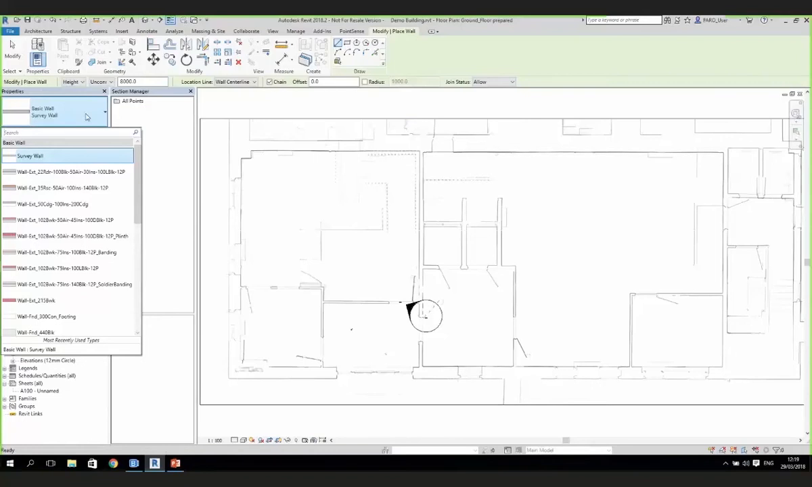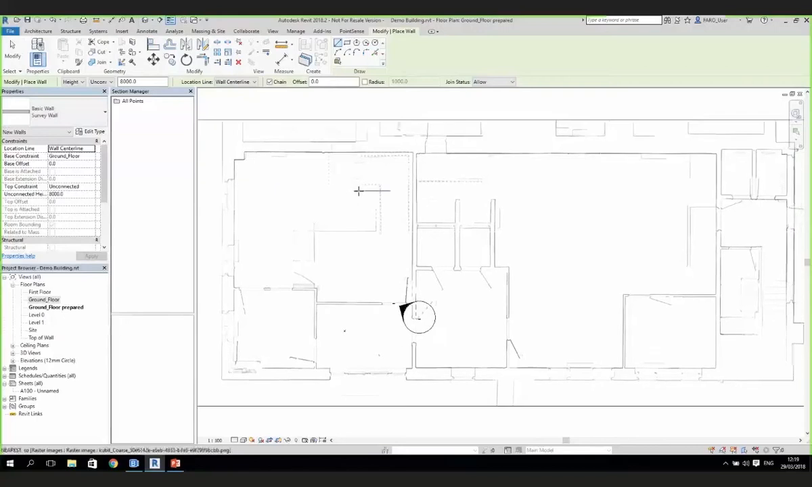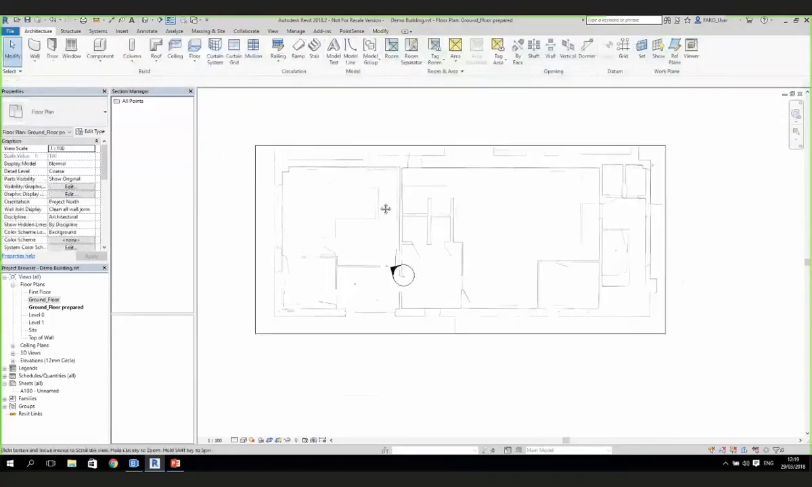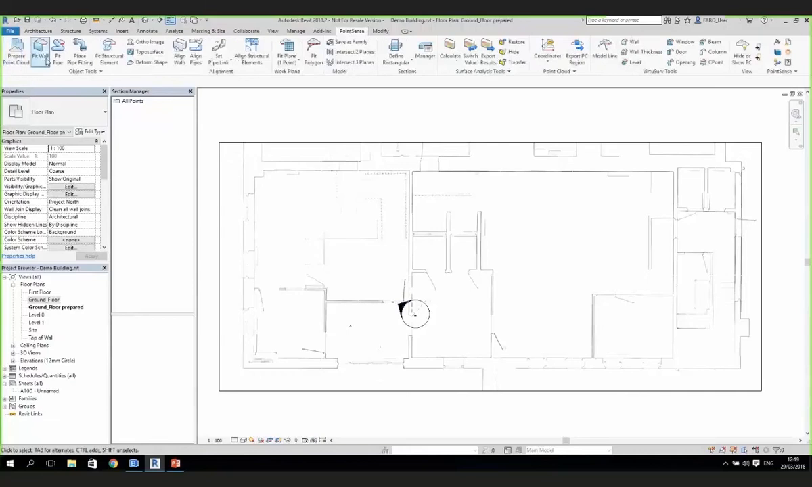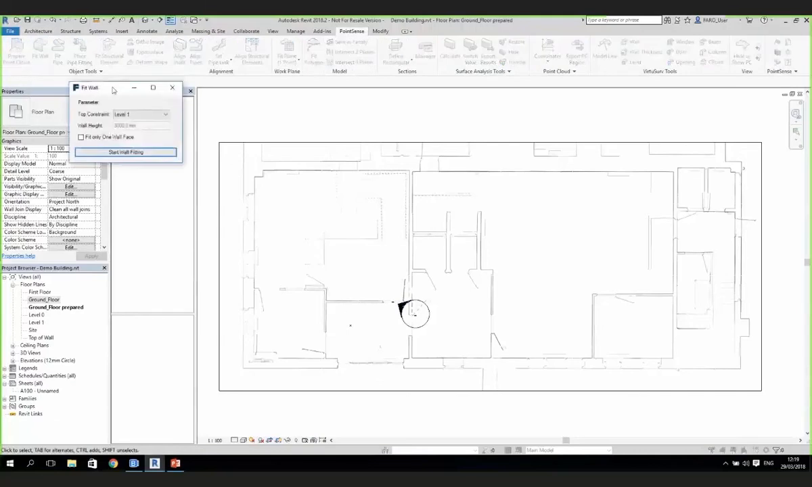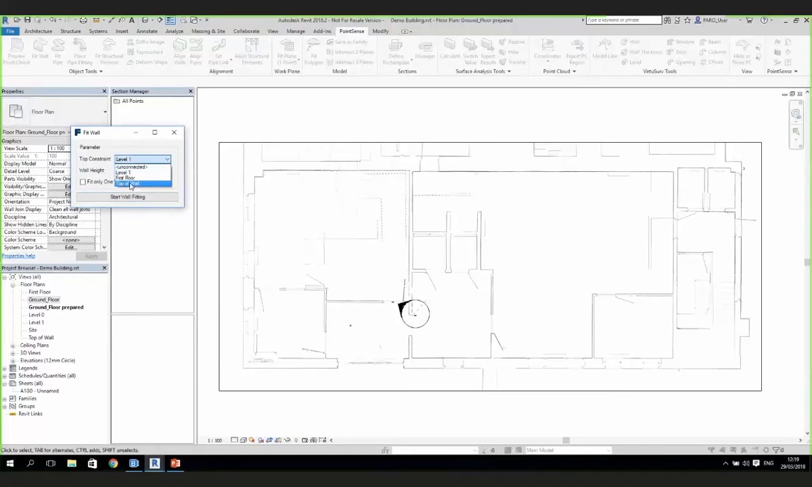Okay, but we can also model with any of these different system families if we want to, just to let people know how that's working. So what I'm going to do now is go to this PointSense tab and go to the fit wall command. We're going to choose our top constraint, which is obviously going to be the top of wall, which we've just created, and we can press start wall fitting.